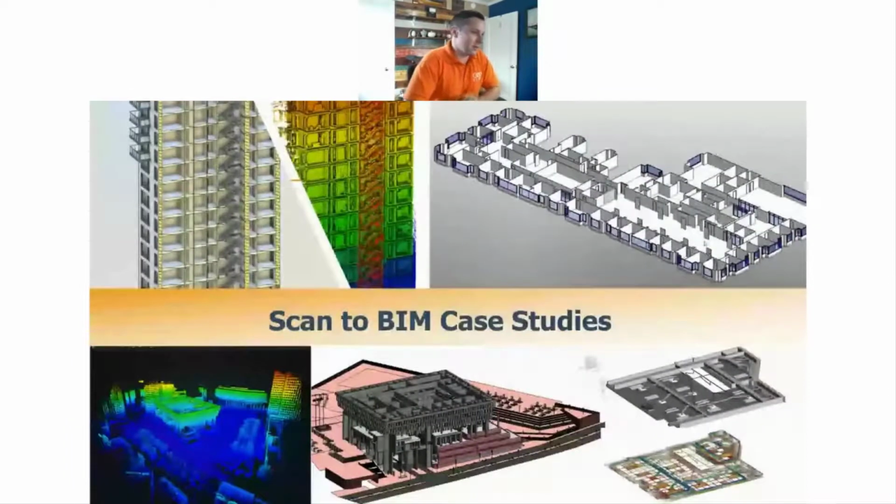So I just want to talk a little bit about scan to BIM. These two technologies really work in conjunction with each other quite seamlessly, and GeoSLAM really gives you the tools to do this process a lot faster and save you a lot of time in field capture.